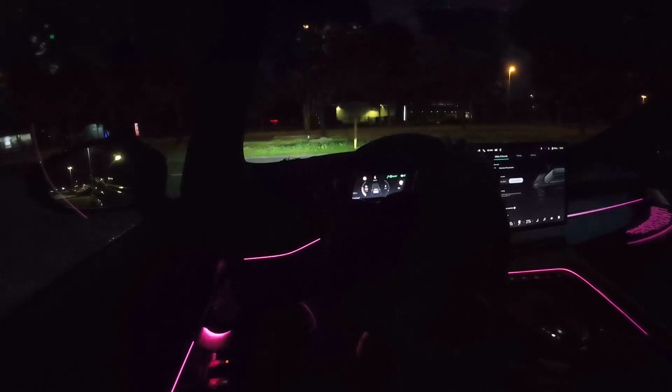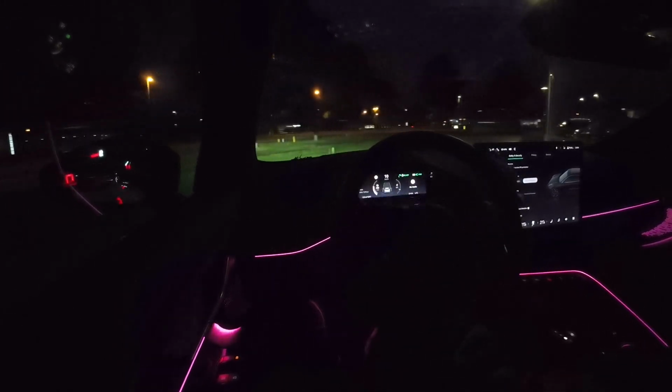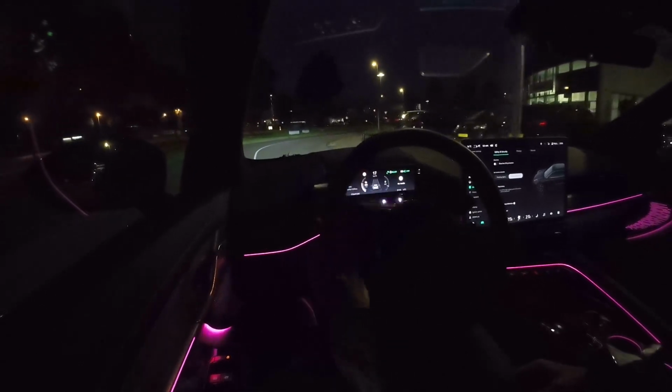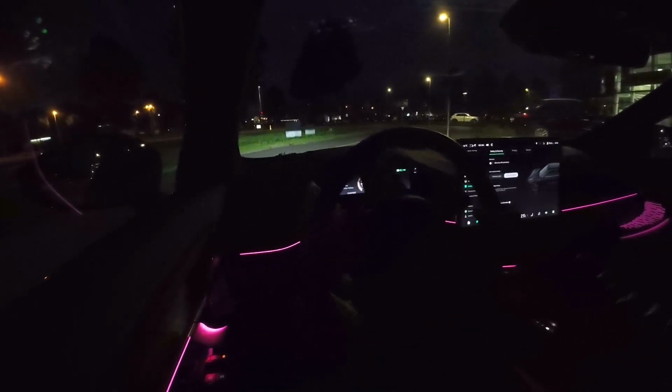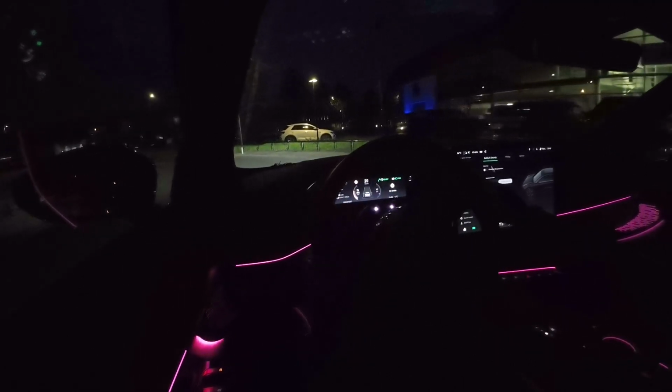Yeah, but it is absolutely great to drive this car at night. It's like a party, you know. It's like disco lights and those kinds of things. I can also do the disco light kind of thing. I think it's called music mode.